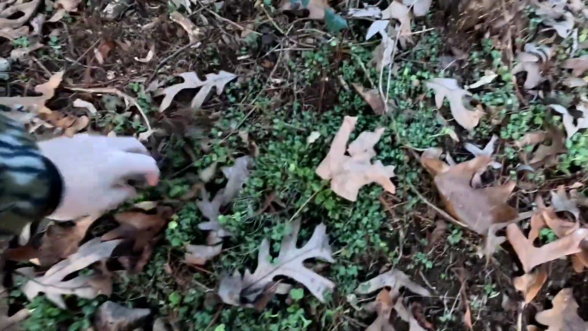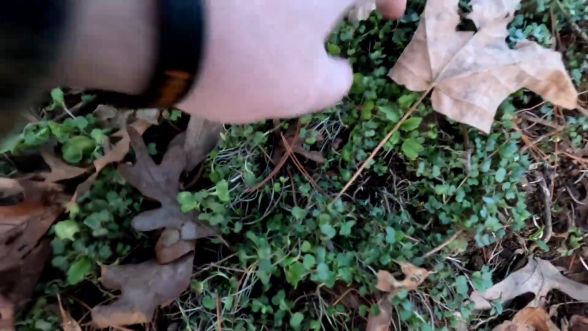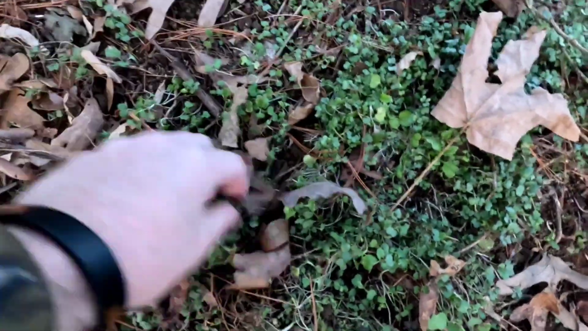You see right here is some more growth. And so we're getting there. It's just not growing as good as it should be. Like right here is a good patch. It's just some clover, and it should start growing some other stuff too. So there we go right there.